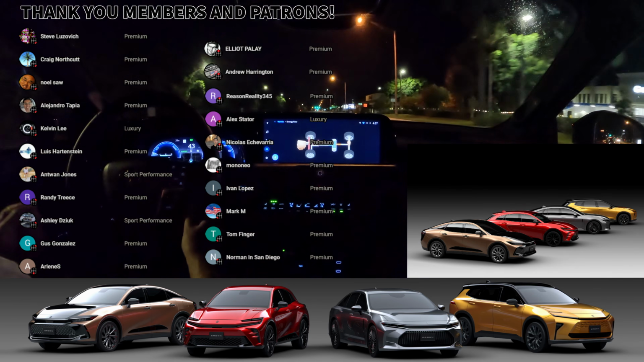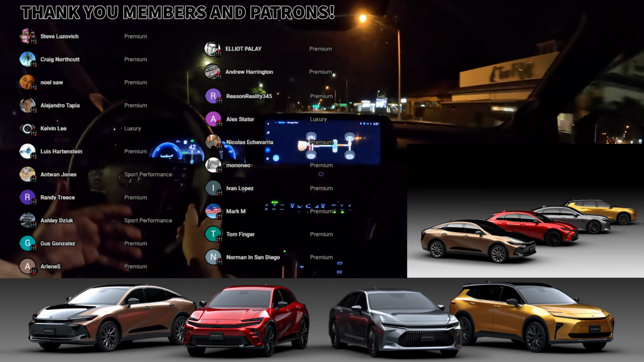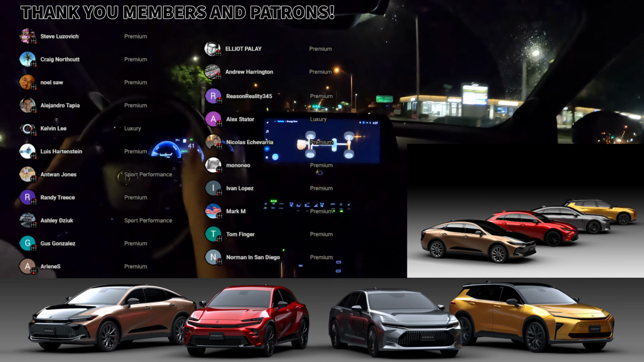Do you want the Estate? Do you want the Crown Sport? Do you want the Crown traditional sedan that looks like maybe the successor of the Lexus GS in some ways?